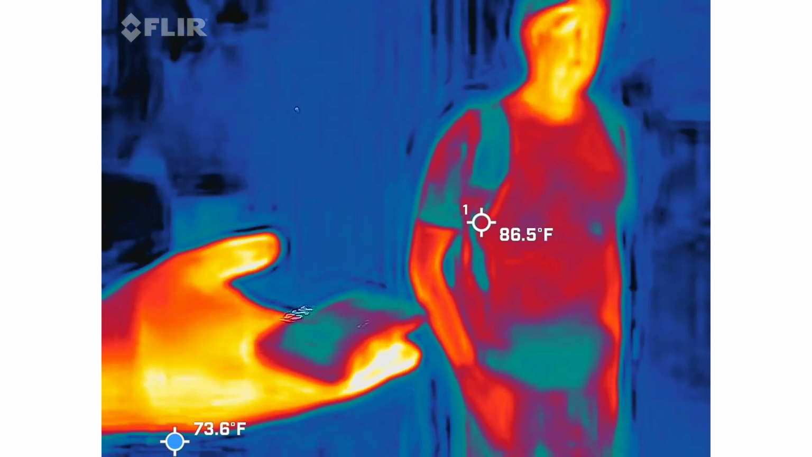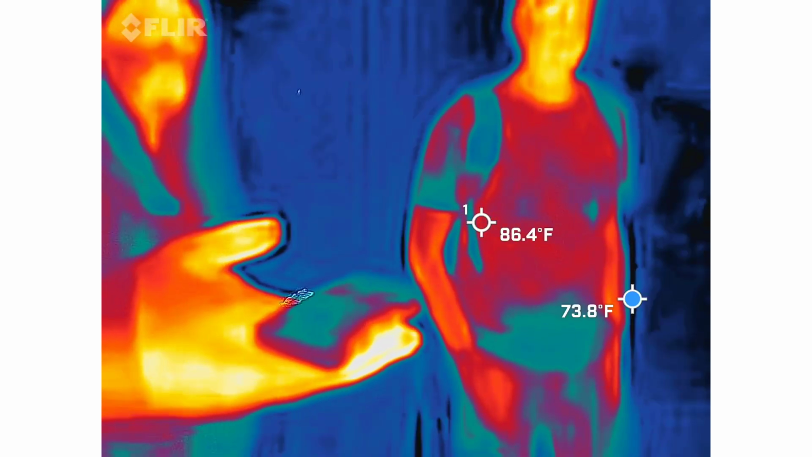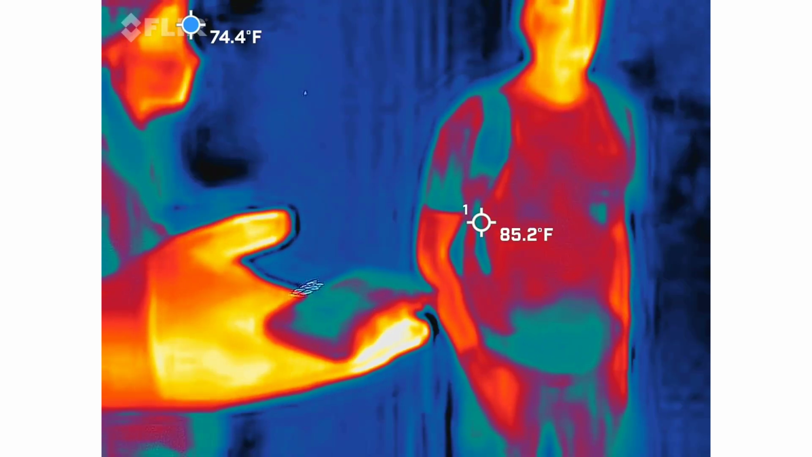Blood on the. What's that? Blood on the. That's all it said.